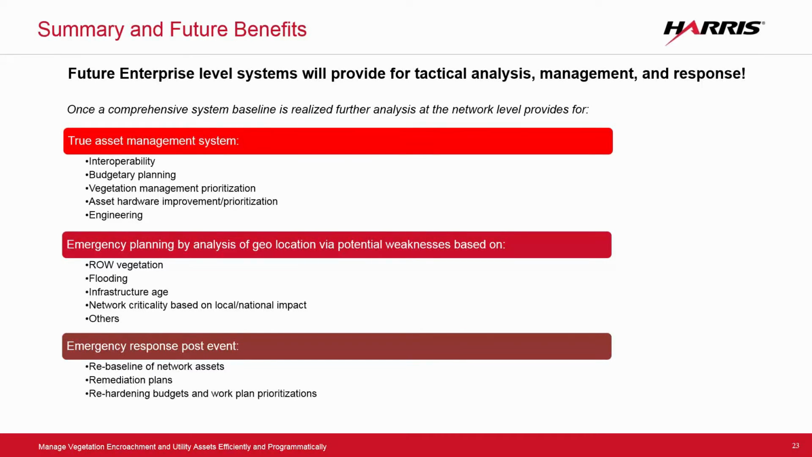And then secondly, post-event is to go back out and what we call reharden or baseline the entire network. Because you've got an as-built, you know what it was pre-storm event, and you know it's affected, then you can go out and recollect and again reposition the way you're going to respond to that event over time.